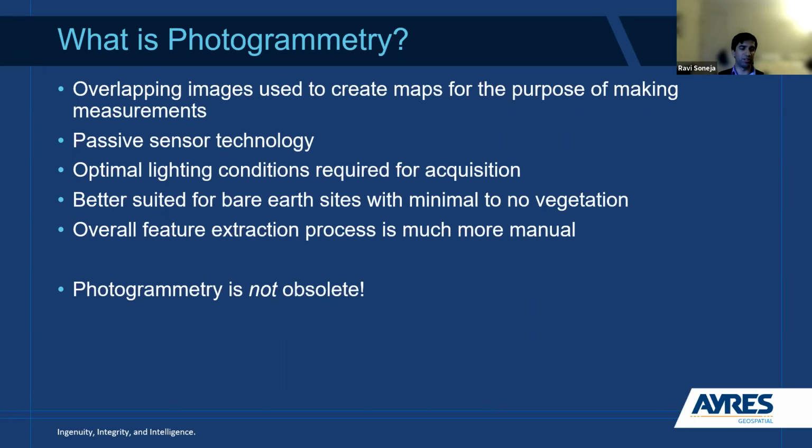And then just briefly to touch on photogrammetry. Photogrammetry is overlapping images that are used to create maps for essentially the purposes of making measurements. Unlike LiDAR, it is a passive sensor technology. It does rely on external lighting conditions. And as a part of that, we do need to be cognizant about having optimal lighting conditions during acquisition, keeping track of sun angles during the year and even cloud cover during the time of acquisition.